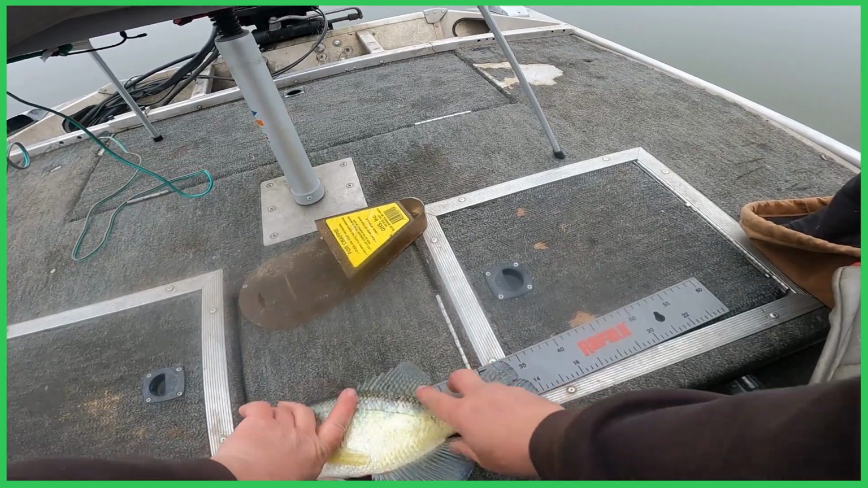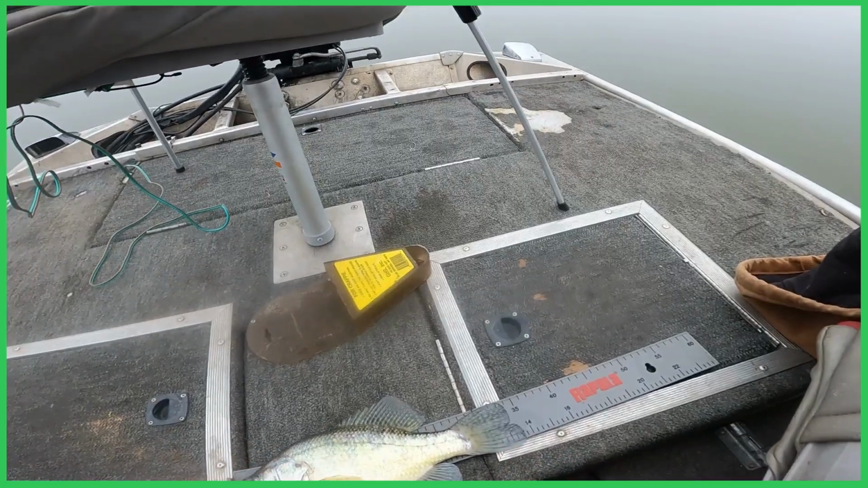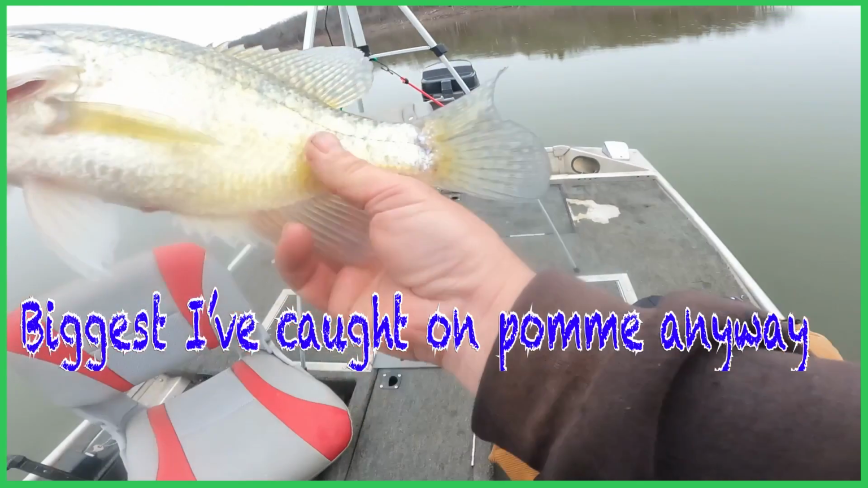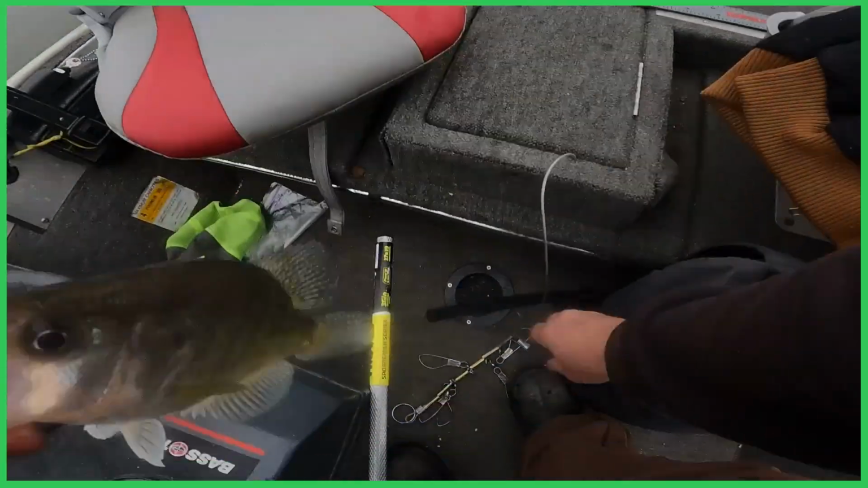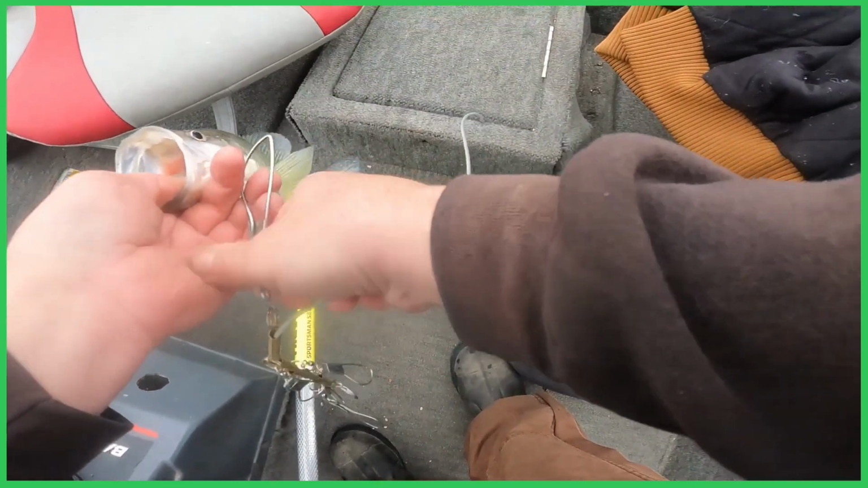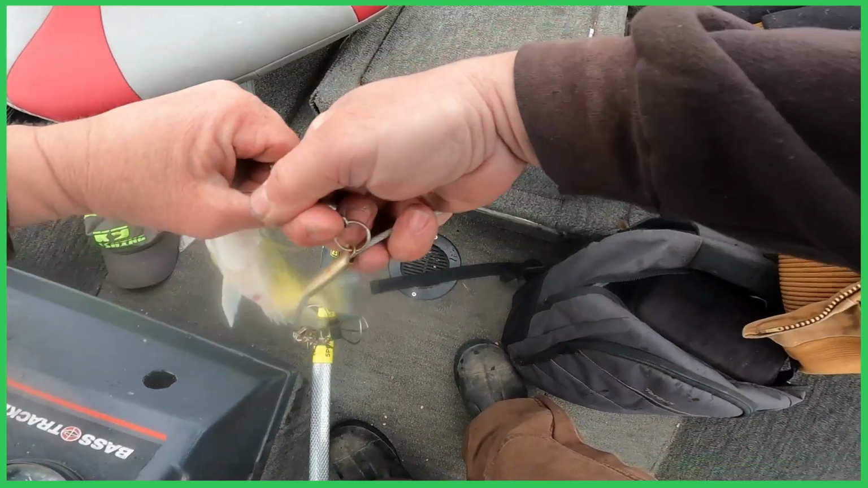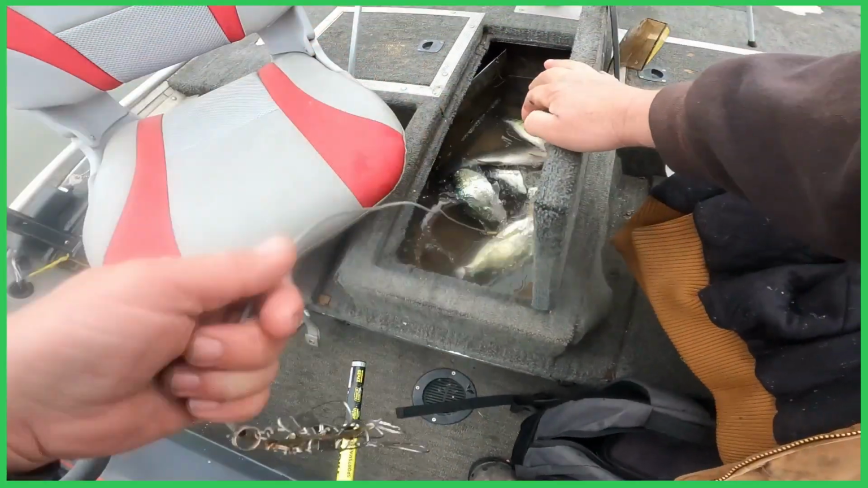He's pretty close to 13 and a half. I think that's the biggest crappie I ever caught on Pomme De Terre. Heck yeah. That made the day even better.